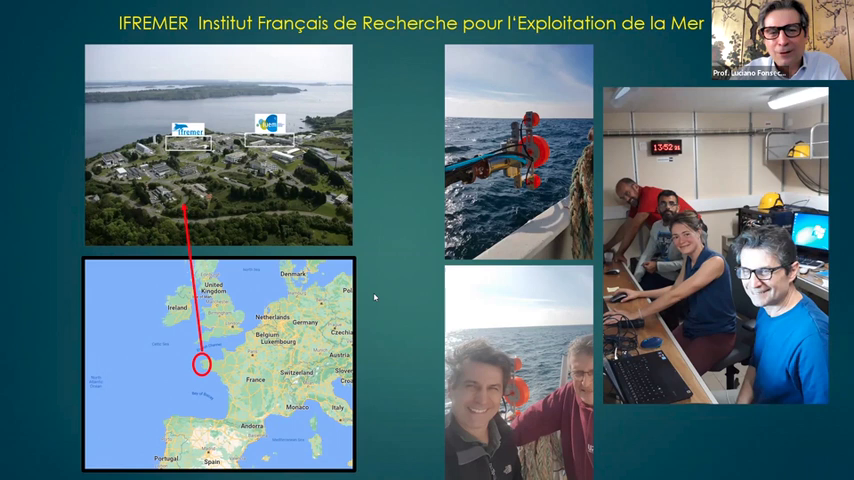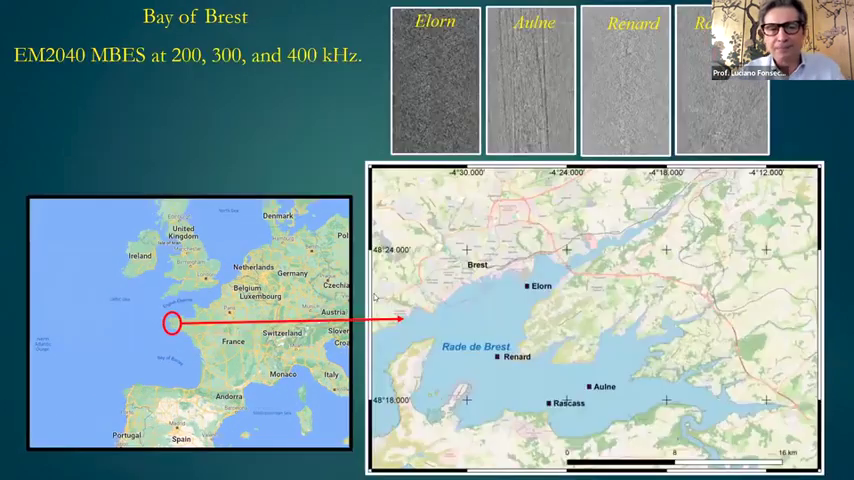Here are my co-authors: Laurent, Xavier, Rida. Isnaï Buffin is not part of the research, but acquired the data with us. Most of the data that we used for this research, we acquired ourselves in 2017 and 2018. We used the survey vessel Thalia, a small vessel, but we also used the Celtic Explorer when we went further away in the Celtic Sea and the Bay of Biscay.